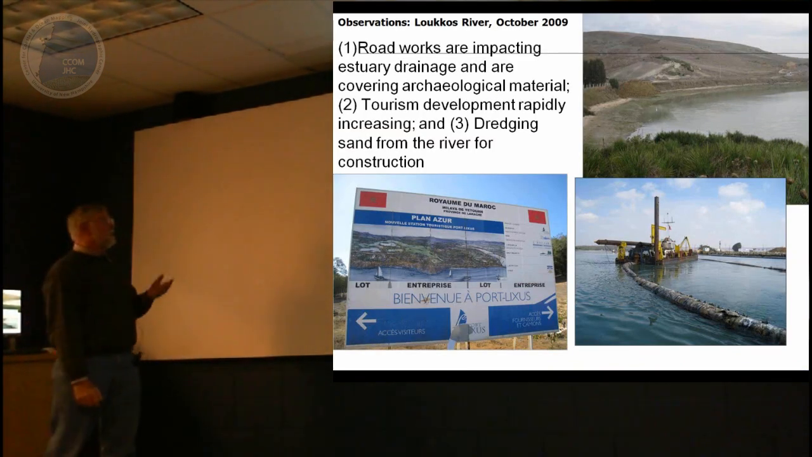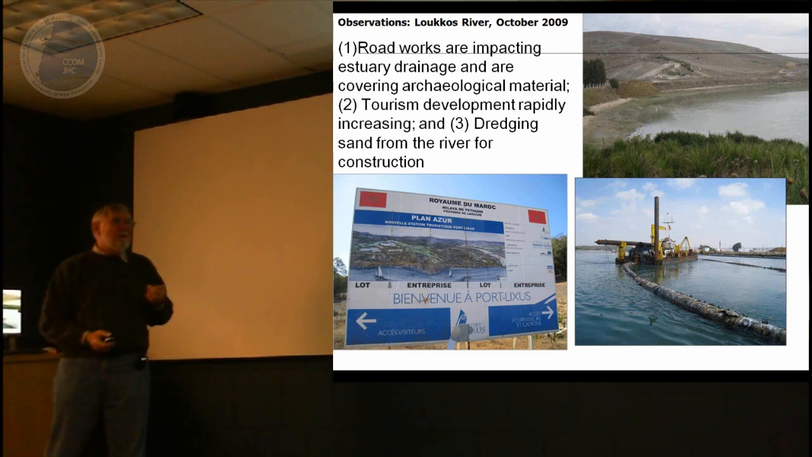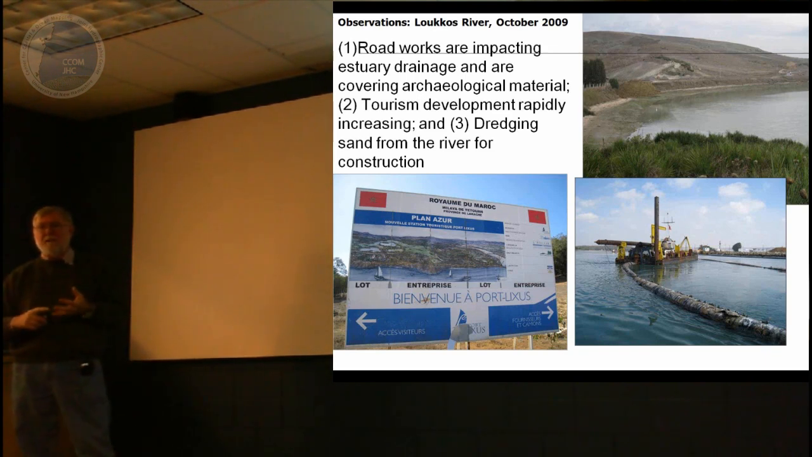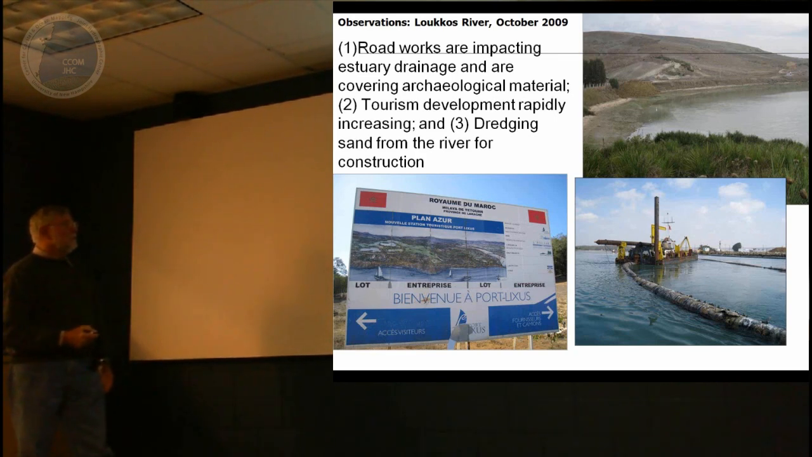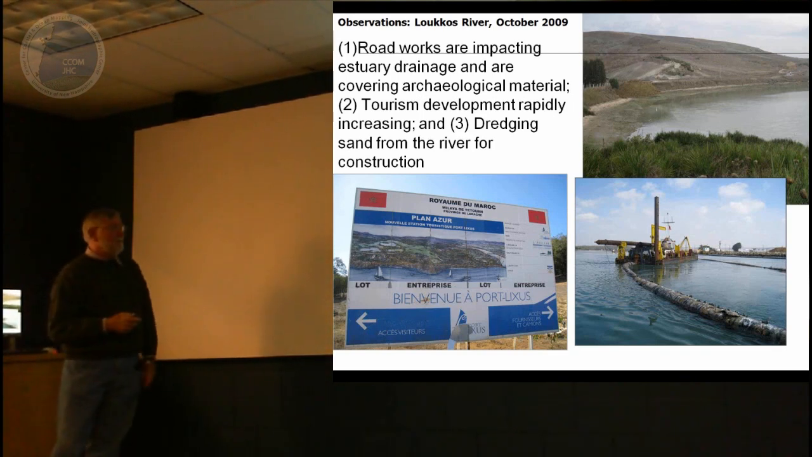This modern infrastructure, there's roadworks right now that are going on, and these are impacting the estuary drainage, and they're also covering up archaeological material. Now you start changing the estuary drainage, and you're going to change a whole bunch of things in terms of the river dynamics, sediment, etc. There's also increased tourist activity, and that's what this little panel here is, in which there is now a modern port, Loukkos, which is a big hotel golf course complex that is being put in.